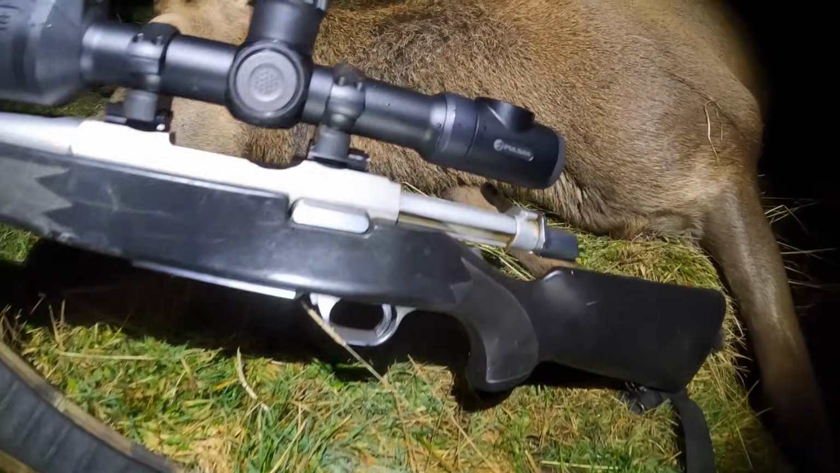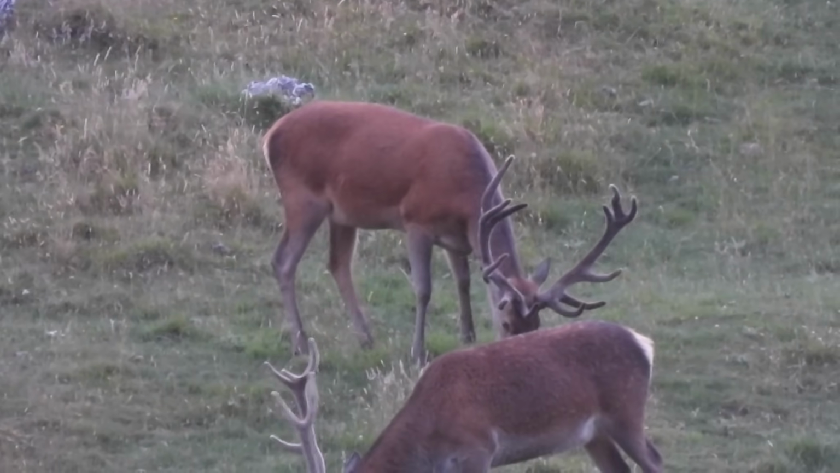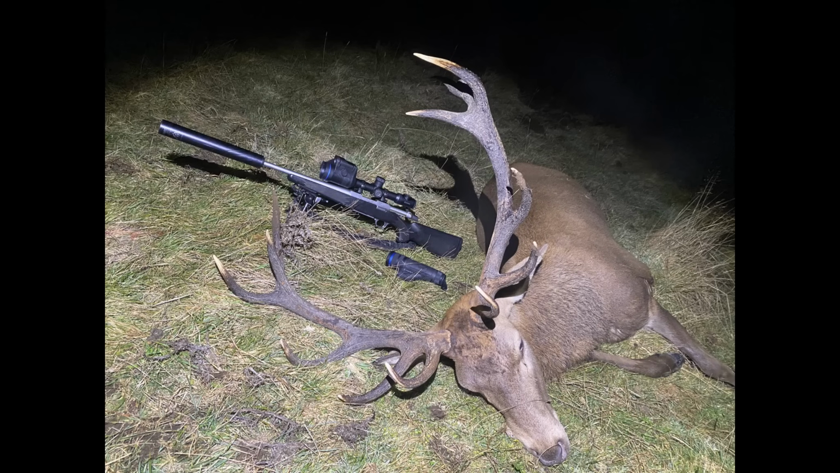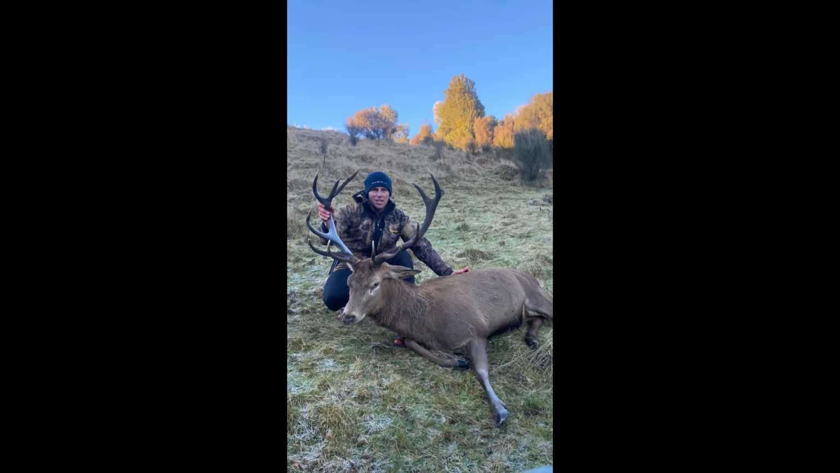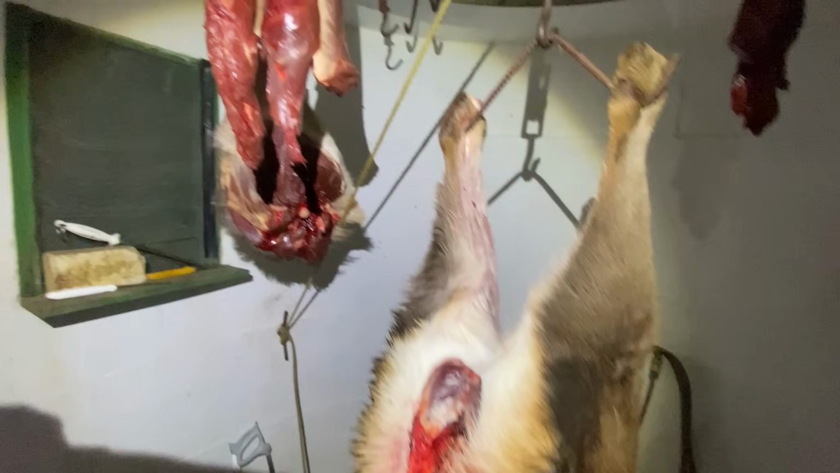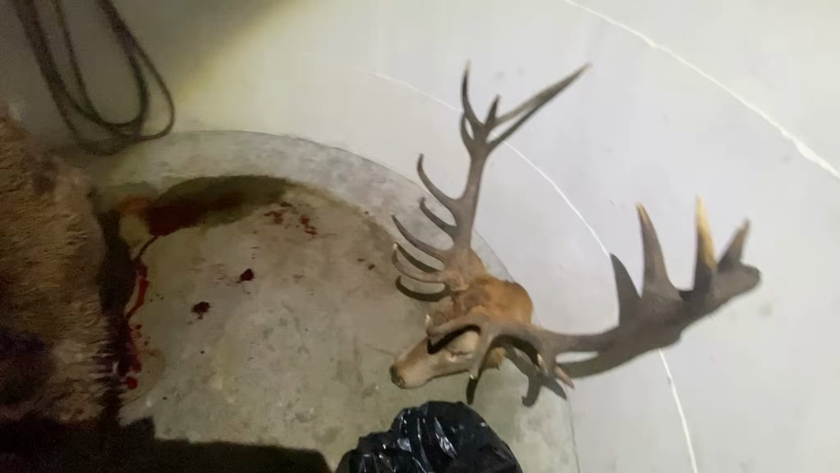Although I was stoked to shoot the big stag, if I'm being completely honest, I would have preferred to shoot him during the daytime with the normal guns and scopes, just for the excitement of knowing how big he was before I shot him, and also making it a bit more sporting. But as far as tools for culling deer go, on properties where numbers need managing or simply getting meat on the table, the thermal gear is absolutely unbelievable.